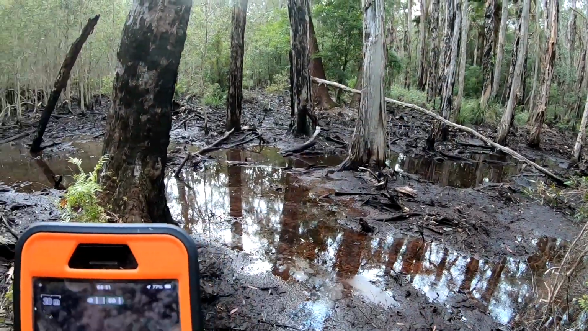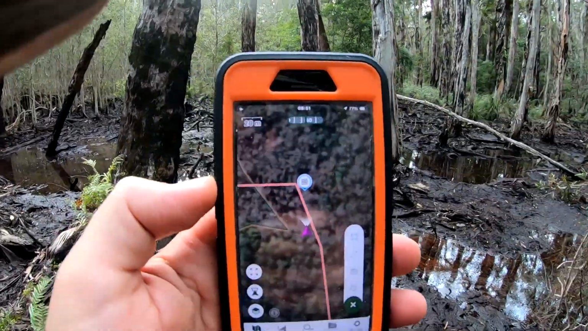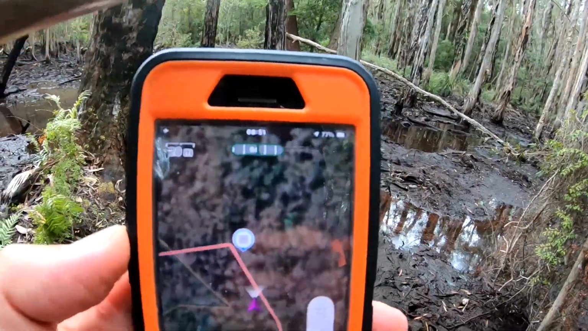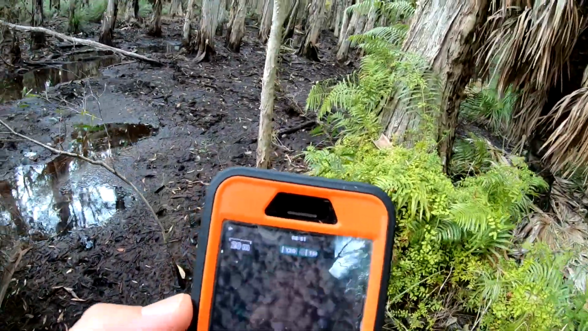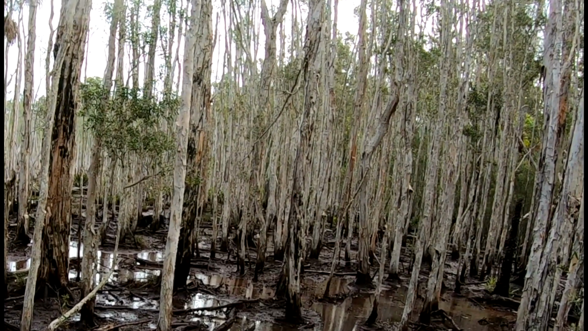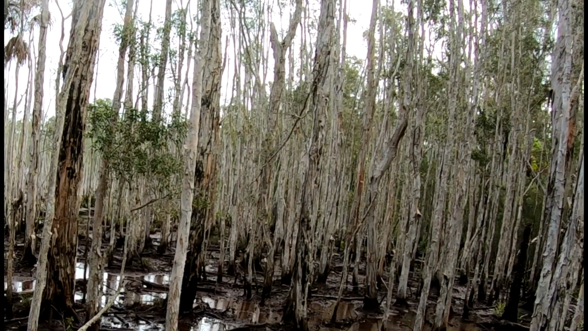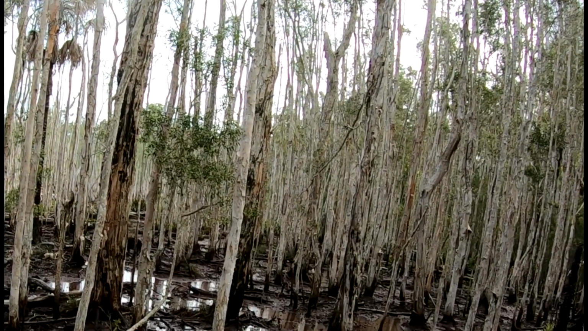So if you had a bit of a look around this area, you could find something to drink. And filter it, of course. There's a pig just there. See it? It's about 20 meters away from me.